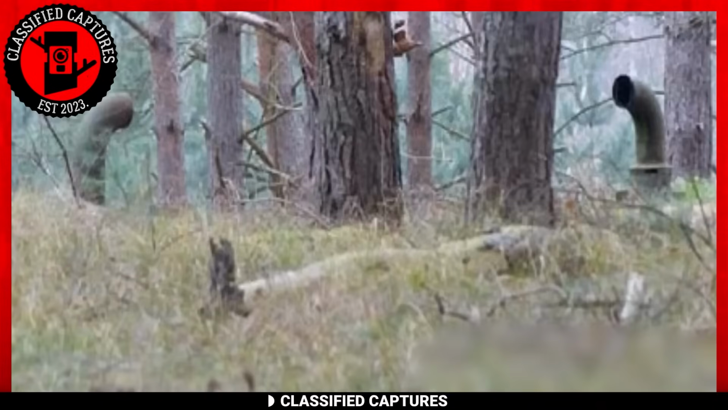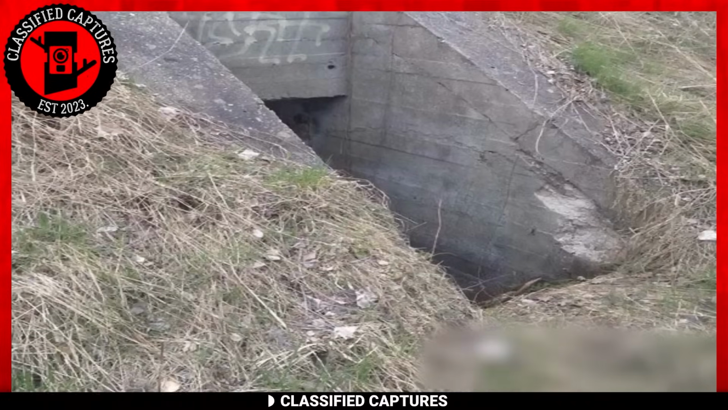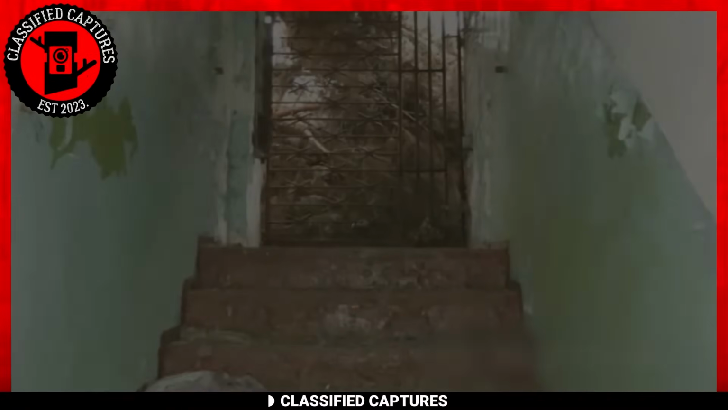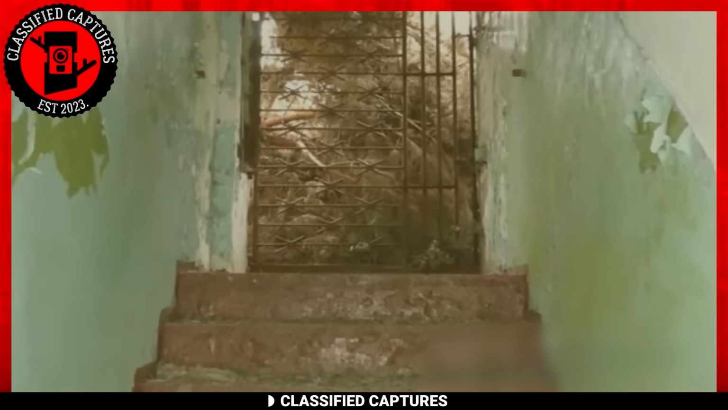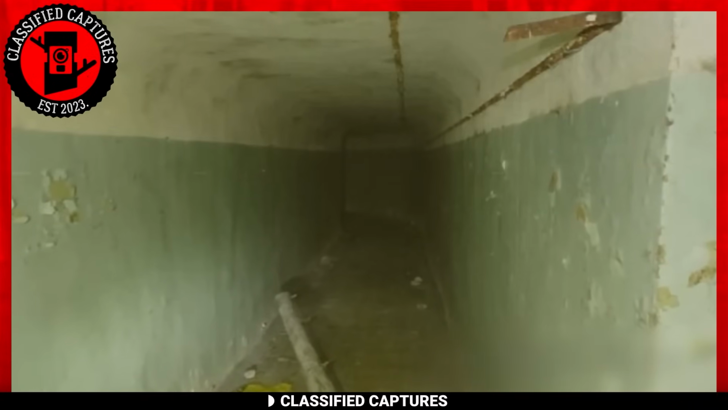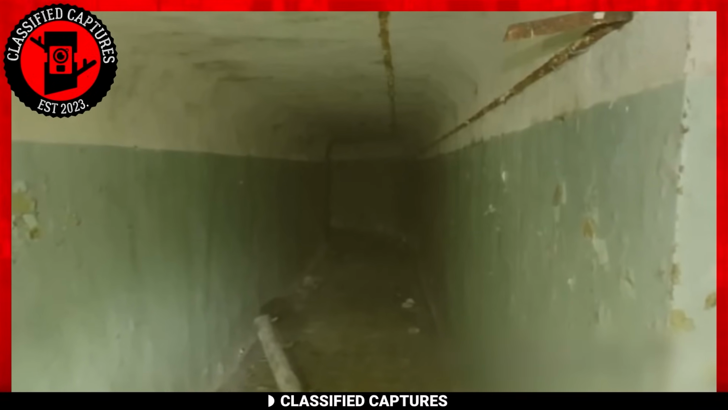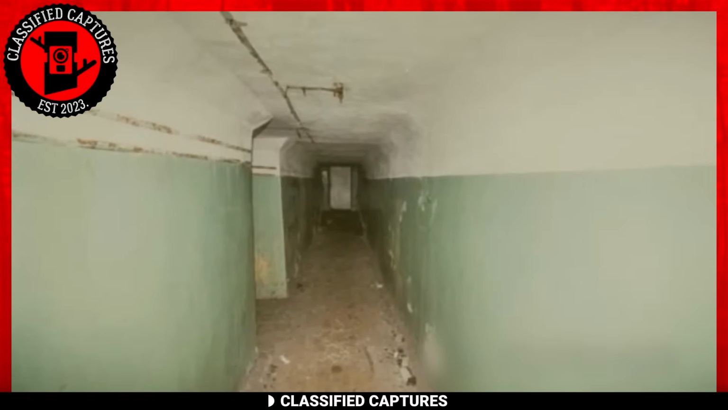Isn't it curious how so many of these strange encounters seem to happen to forest hikers? In this particular tale, we follow two German hikers who were simply out for a walk in the woods, minding their own business, when something unusual piqued their curiosity. Two mysterious pipes jutted out from the ground, seemingly calling to them. What could be hidden beneath? Their intrigue got the best of them, and they decided to investigate further.